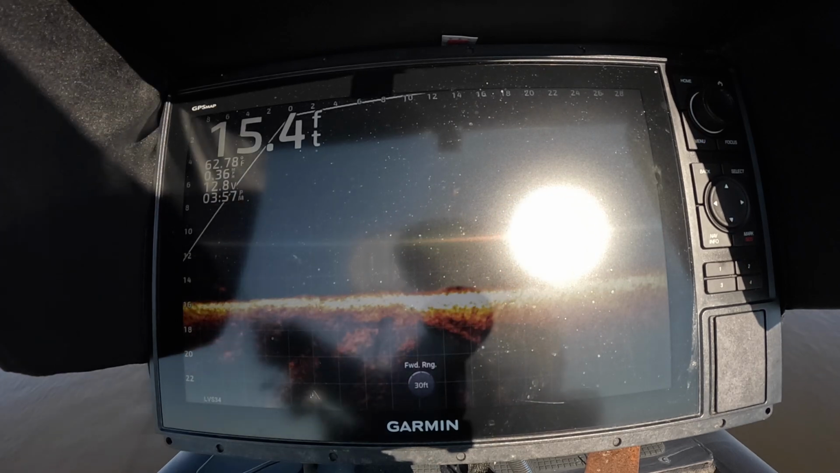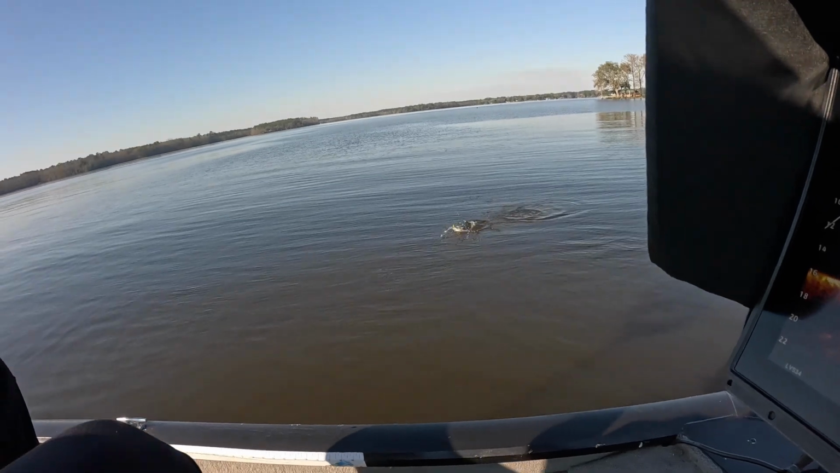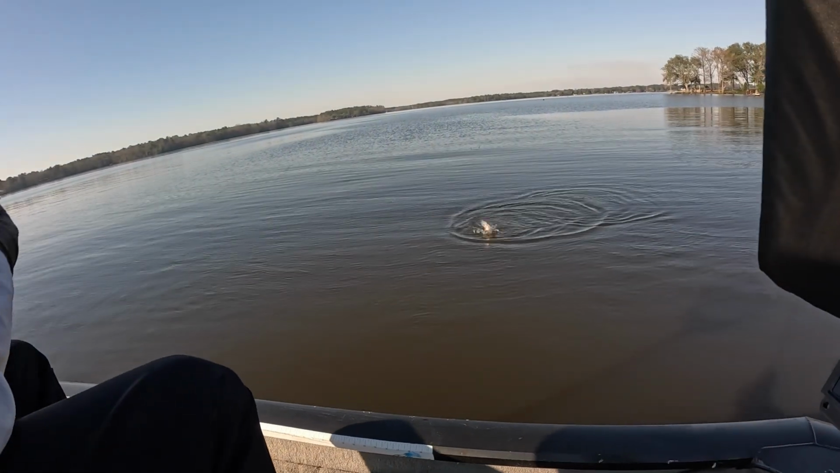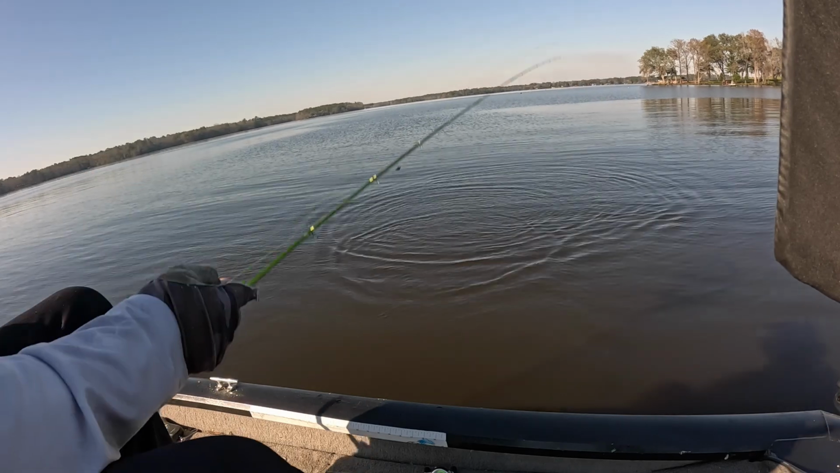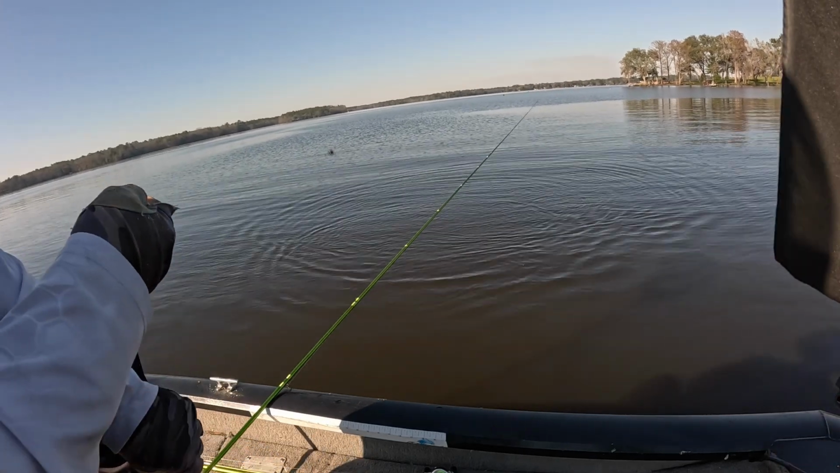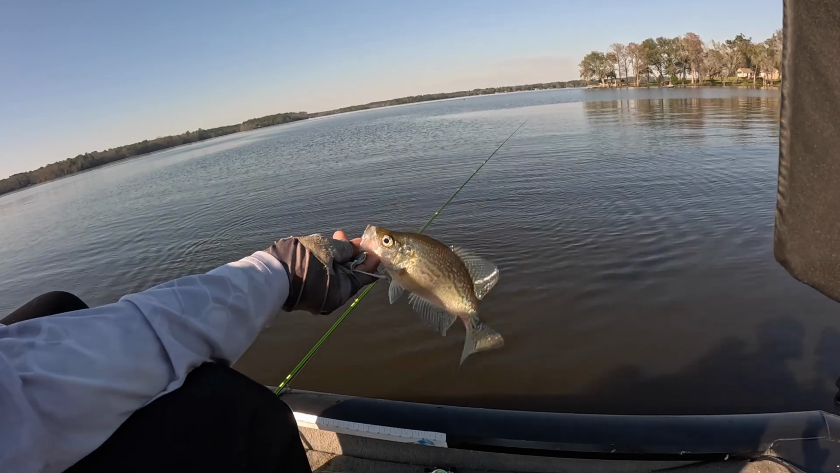Okay. Now, you know what? I thought that fish was smaller than what he may actually end up being, guys. I thought that was a small fish. And he is. Fun to catch. Get it back in the water.